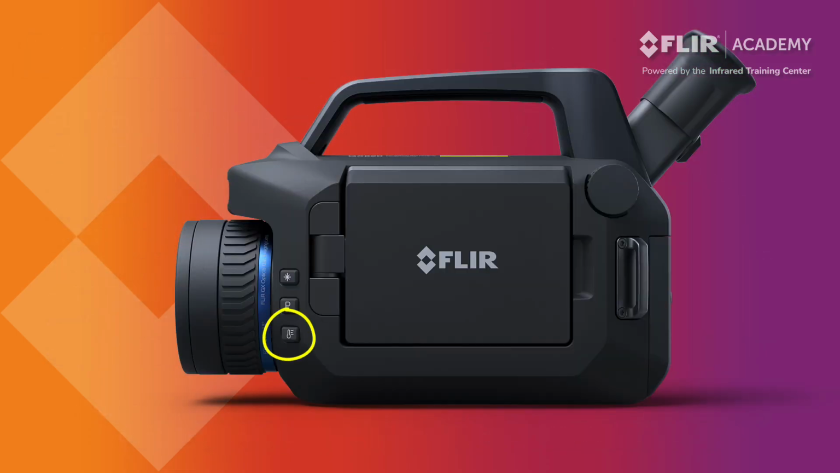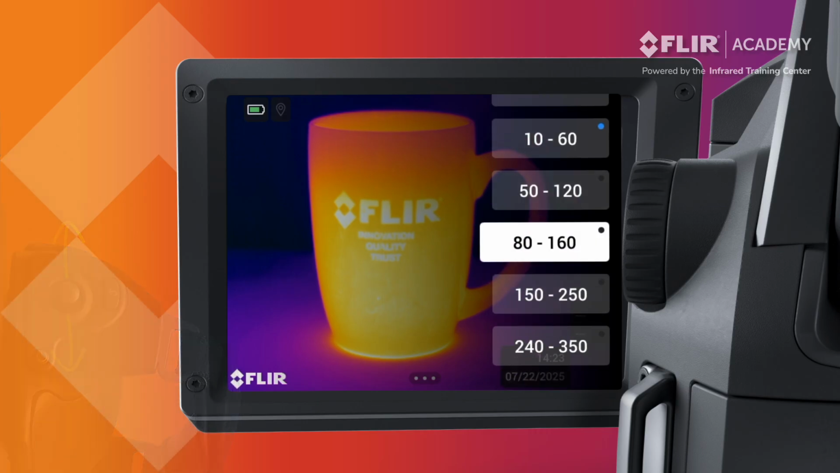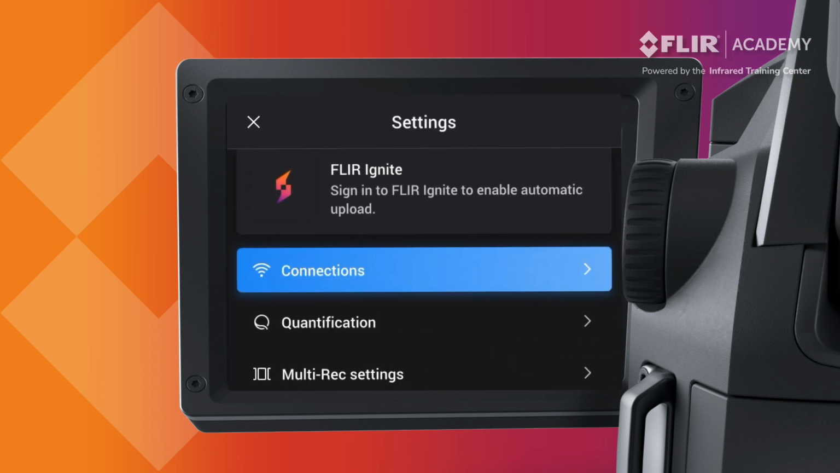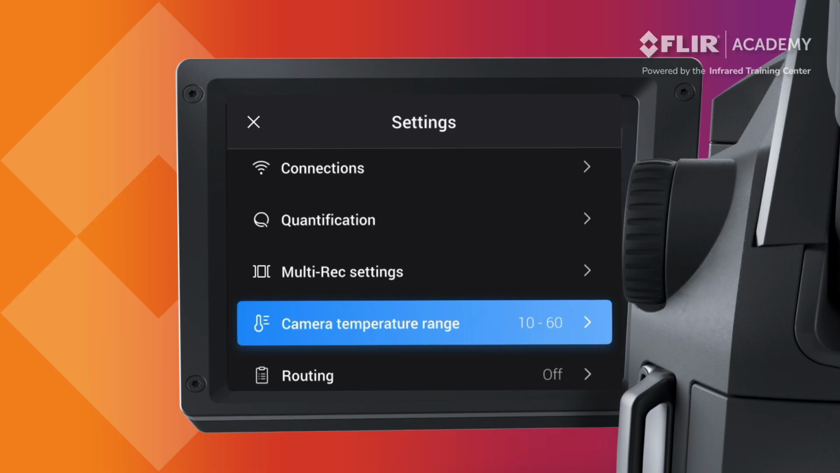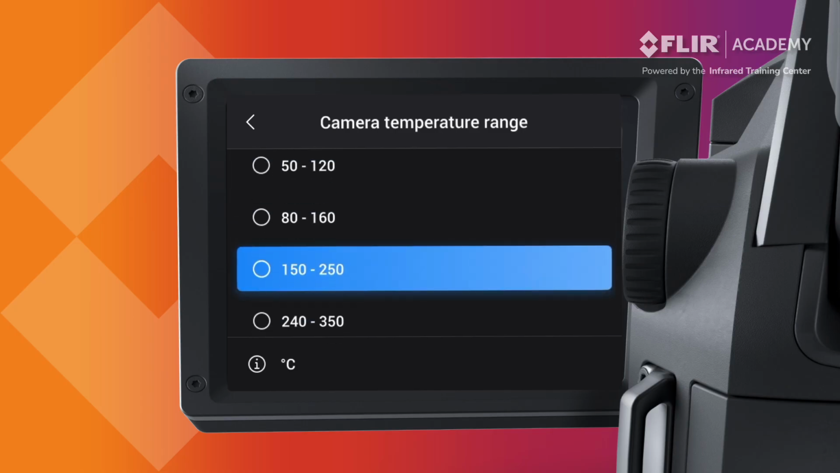To change the range, press the temperature range button located on the side of the camera. Then use the joystick to navigate up or down to select your desired range. Another option is to navigate to the settings menu using either the touchscreen or the mode wheel and select camera temperature range. Remember, range is not something you can change after saving thermal images or video, so be sure to have the correct range selected before capturing any data.